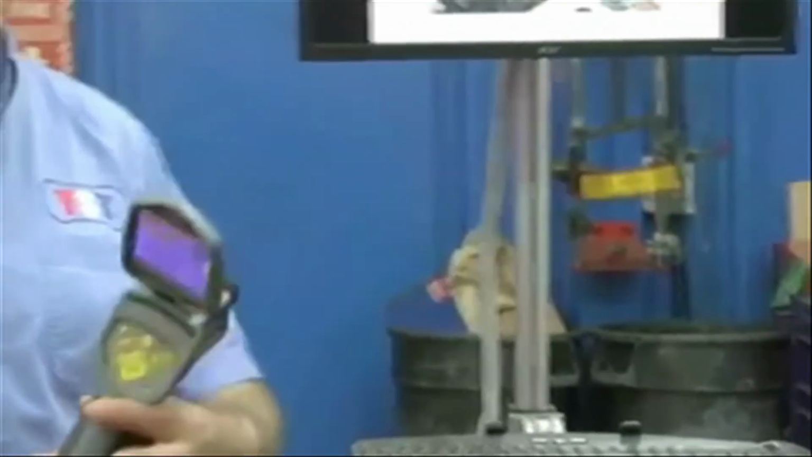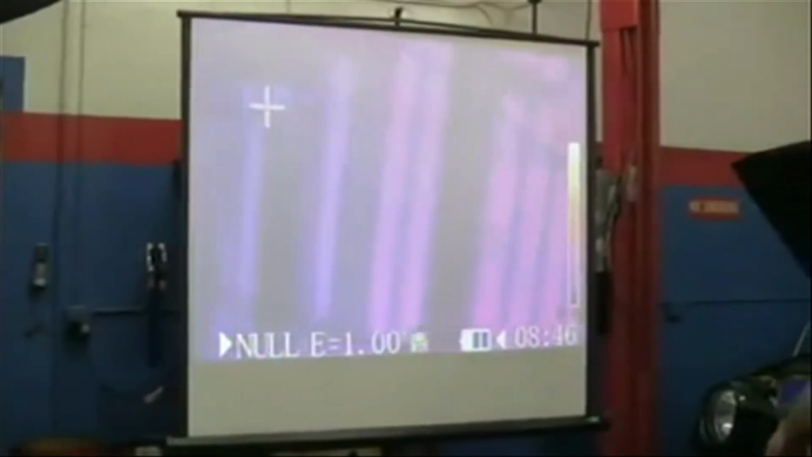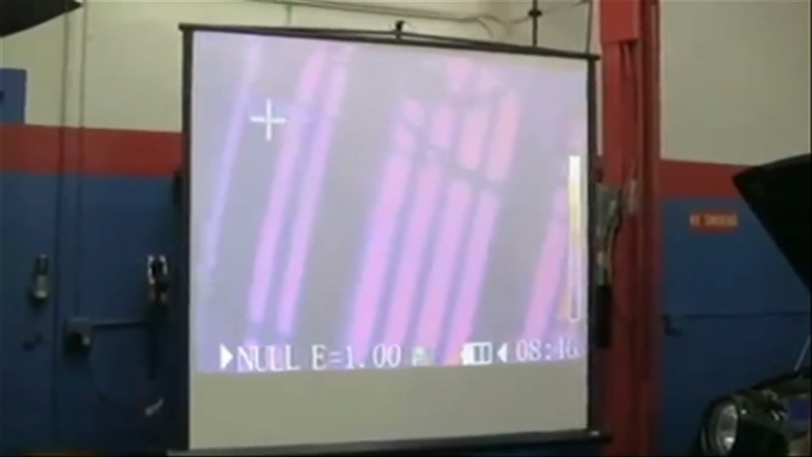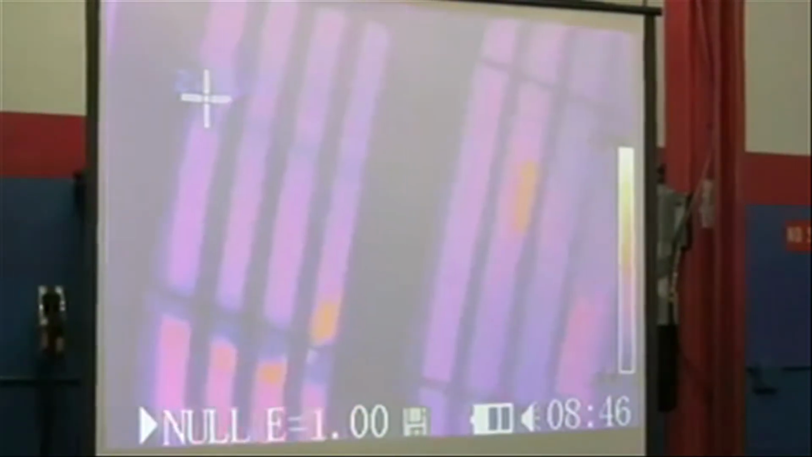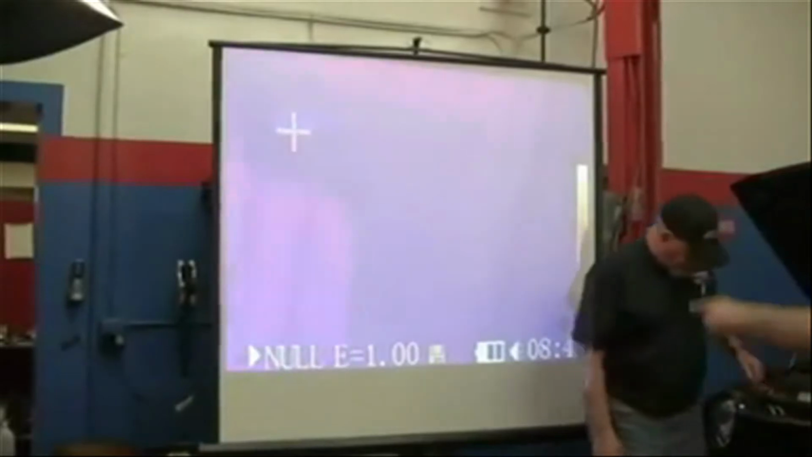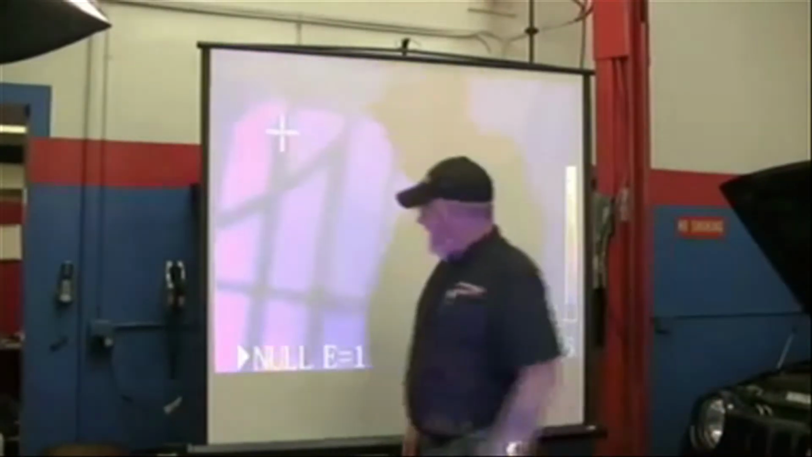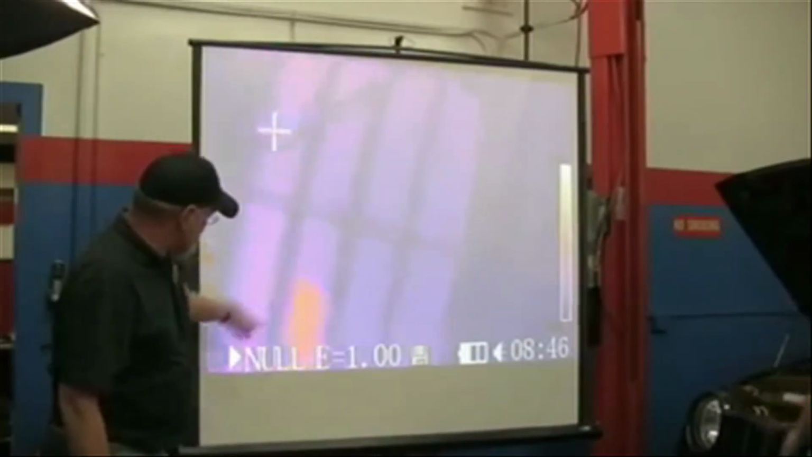So let's bring this over to the vehicle. What you're looking at is actually the condenser through the Jeep. Let me focus it here. You can see that orange color in the background, the little pipe on the bottom, and maybe Keith, if you get on that other side and maybe point to some stuff. The lighter the color, you see like that orange block? That is actually a hot spot.